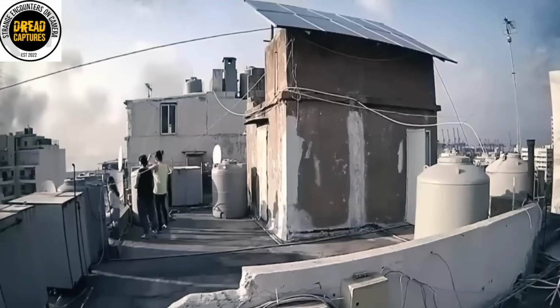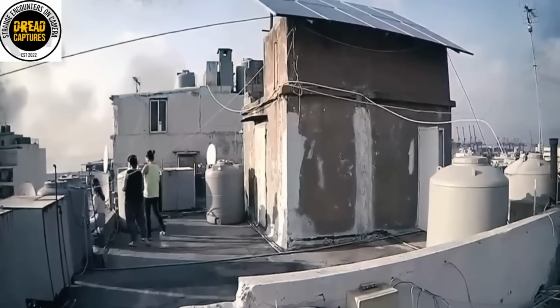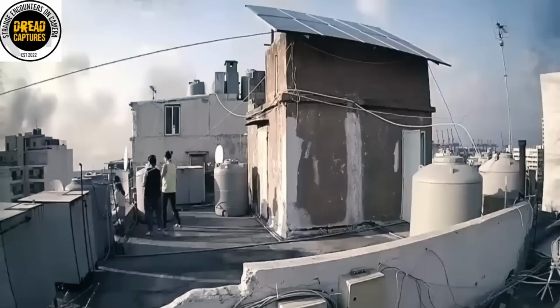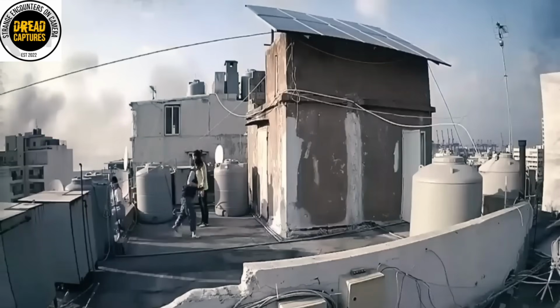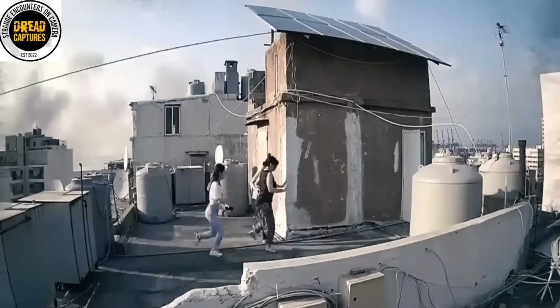This clip here proves that quick thinking can save your life. Taken in 2020 in Beirut, 3 women have gathered on the rooftop watching the fire. Sensing danger, all of the women, basically in lockstep, start heading for cover. Only seconds later, there's an absolute explosion. The explosion takes out blocks of the city, and as you can see, basically destroys this rooftop. They got out of there in the nick of time.